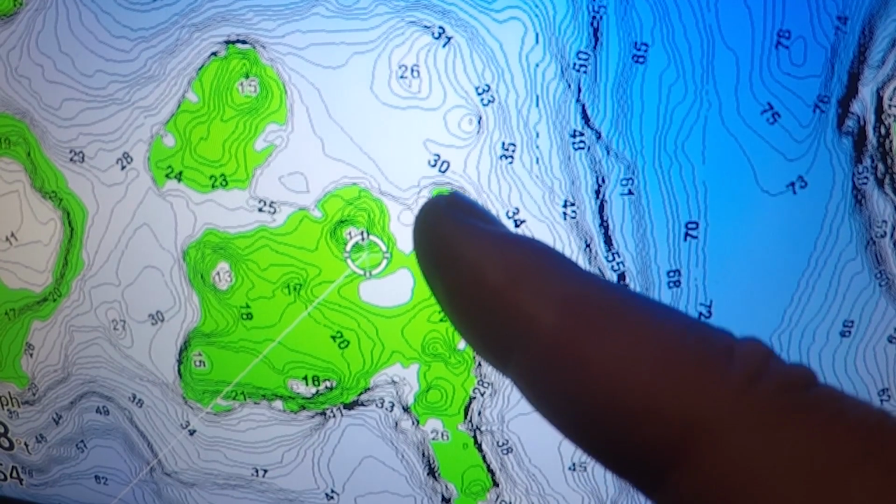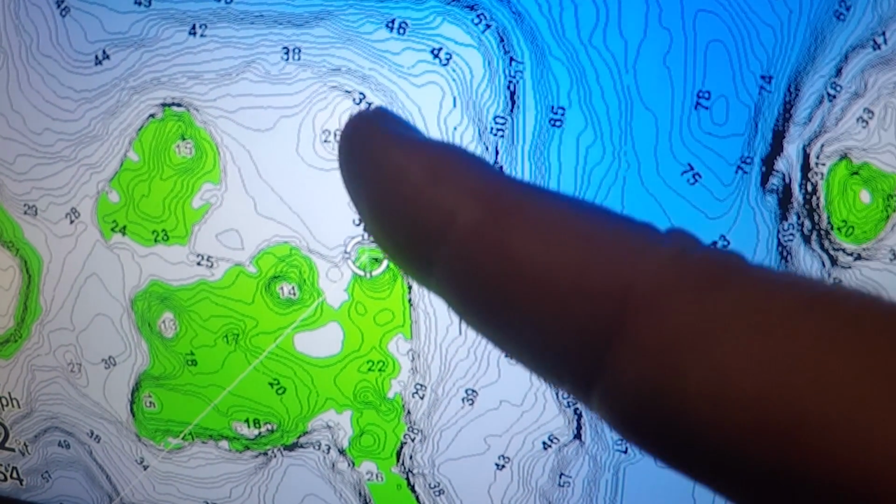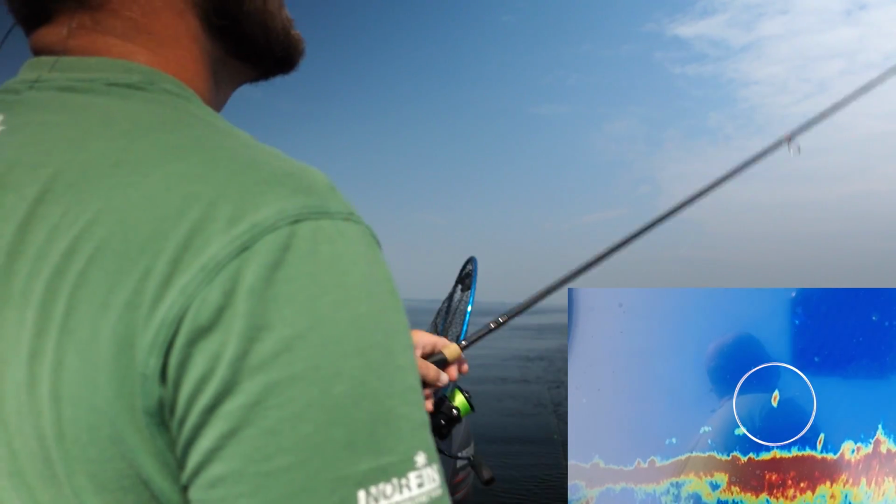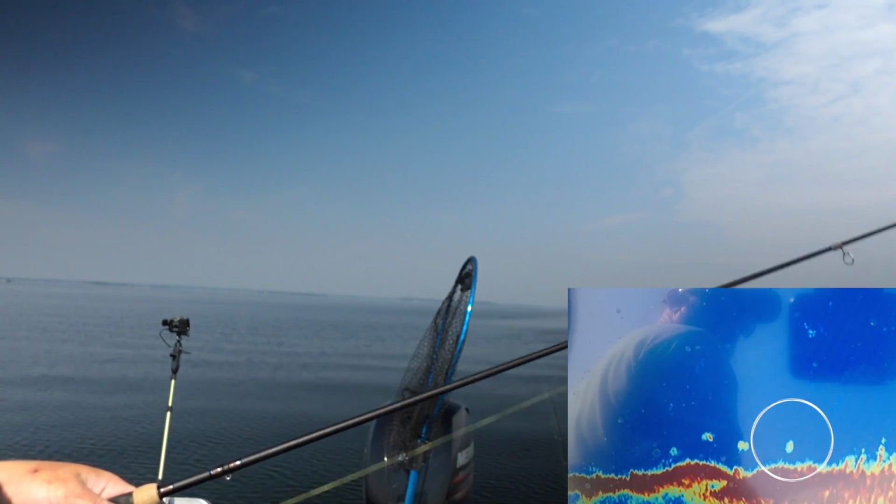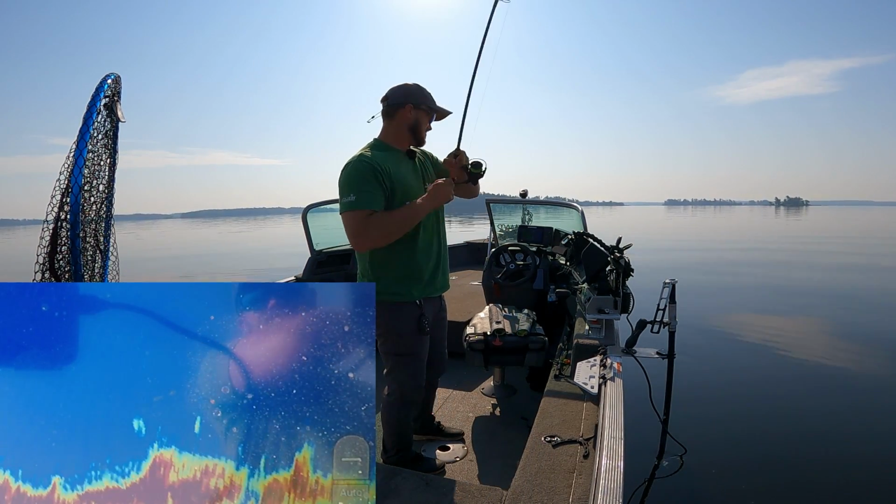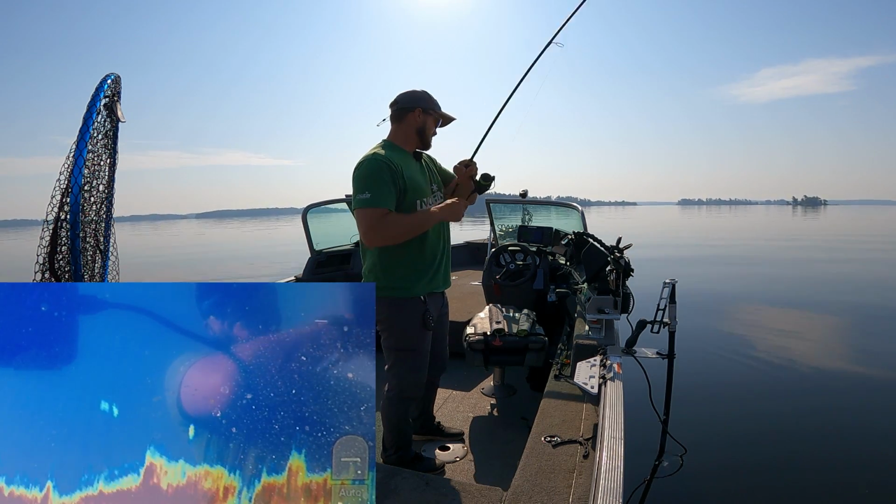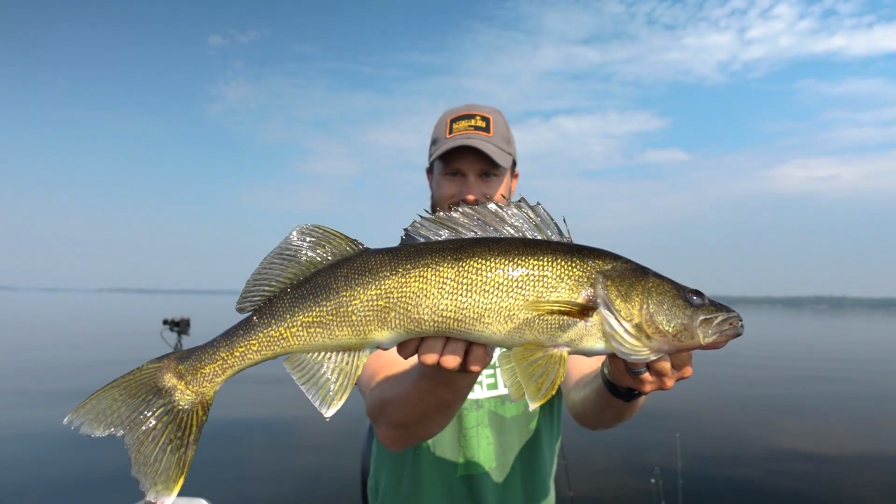You know, for example, you can see there's kind of a point that's off of this one right here. I might start driving right out here. 95 feet. Ooh. That bigger one was starting to go down. That one bit right on the drop. 29 inches. Oh, what a beauty.